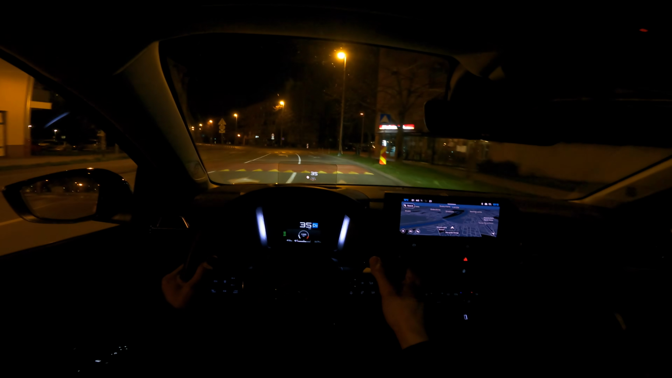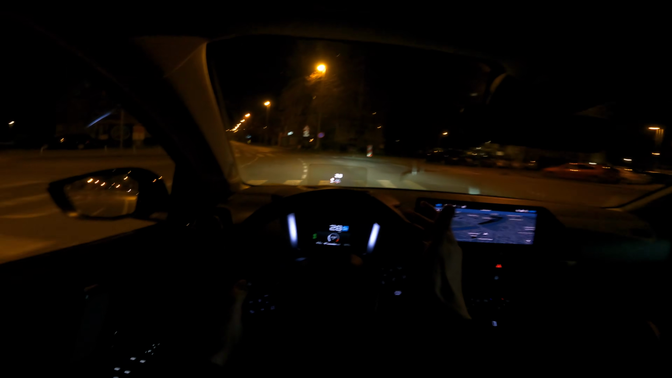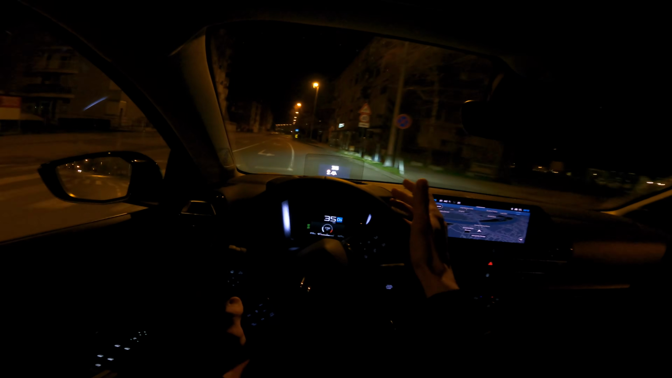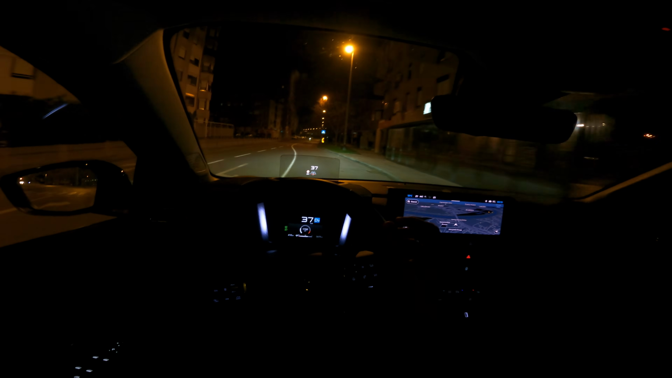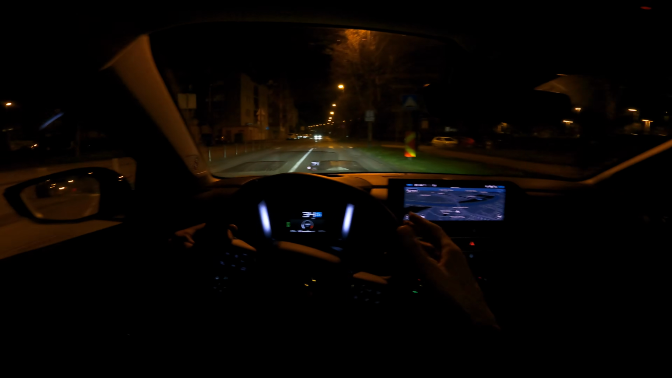The car is so gentle and nice. Look at the speed bumps. There's some uneven parts, and yes, we're on 18-inch alloys, but this is still enough for comfort. I would say if you're going for 19, 20, that's just not enough tire.